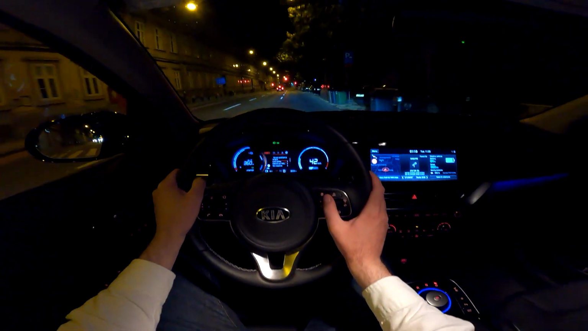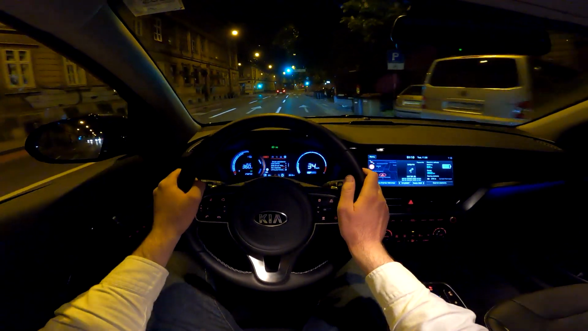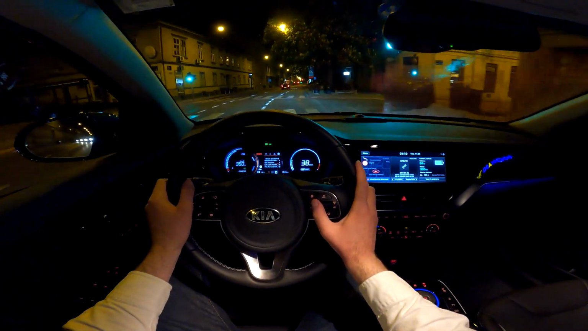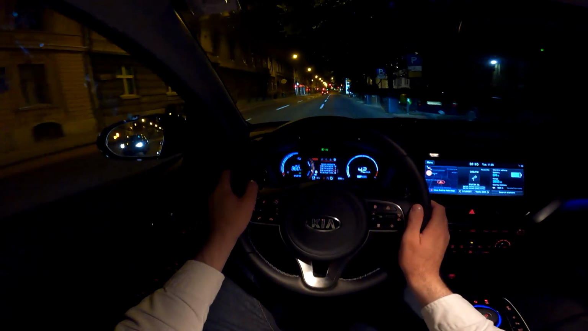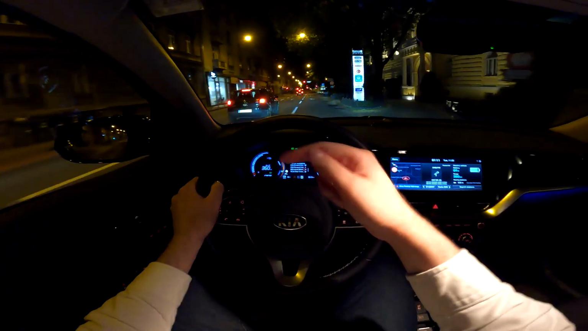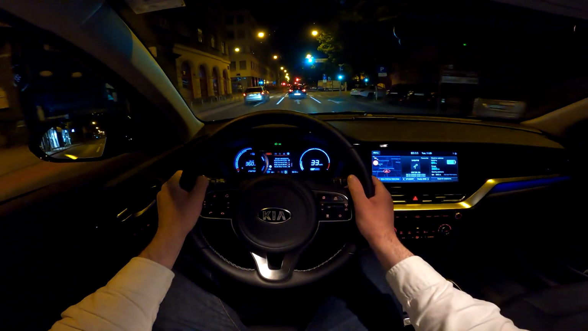So you have the lane safety, driver attention warning, smart cruise control. This car actually has level 2 autonomy, so it keeps you in lane, and it's all pretty nice. You can also configure those systems here. So you have the blind spot monitor, look at this. You have the beeping sound, and also it is blinking, so quite a useful feature.